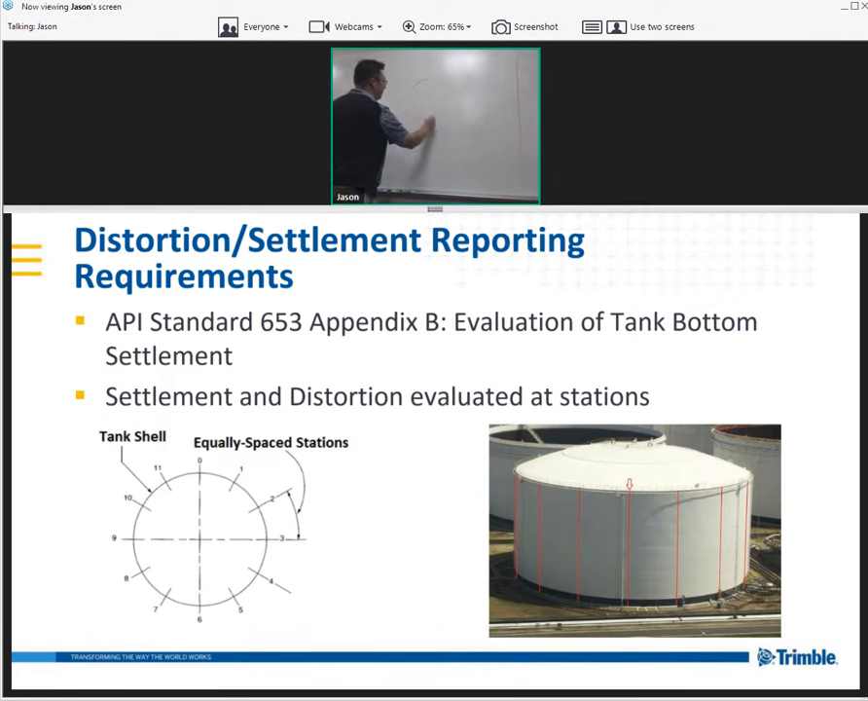And if we look at this from a bird's eye view, they'll usually have what's called a manway on the tank. This is the entry point where people will go. Most companies will make their first inspection station right there at that manway. And then they'll find one directly across from it, and then they'll go in even intervals around the tank.